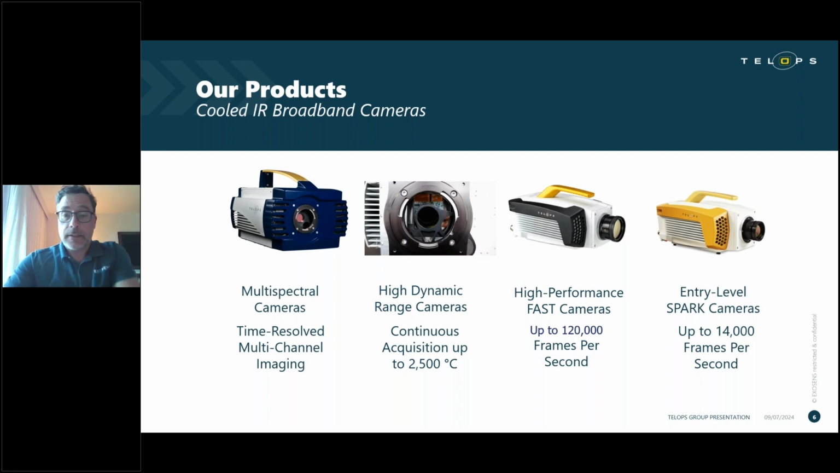On the right, we have our line of high performance fast cameras. Like I said, these are the fastest infrared cameras on the market today, up to 120,000 frames per second in reduced window mode. These are great to attack very fast events. And also our entry-level cameras, where the customer has the benefits of using Telops cameras with the proprietary permanent calibration to attack their application.